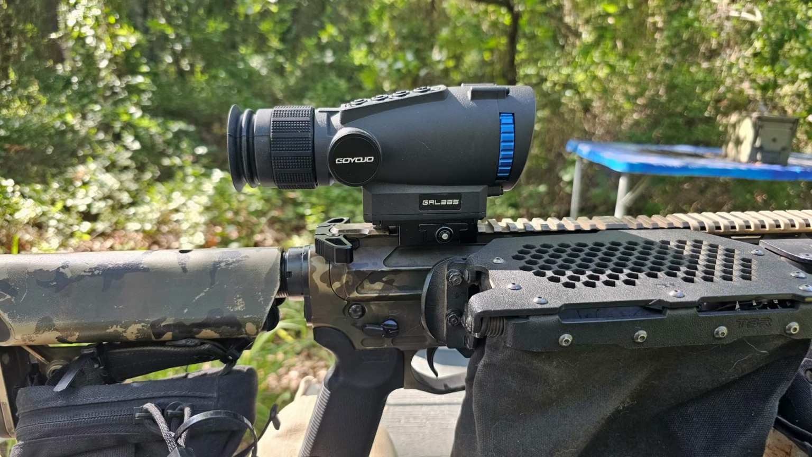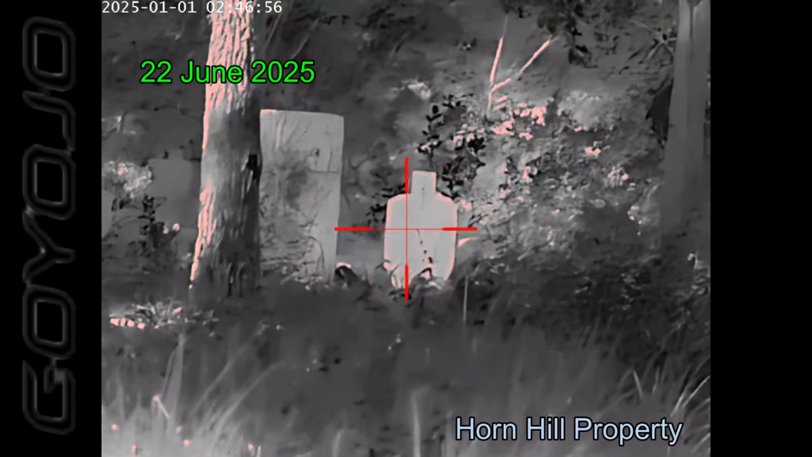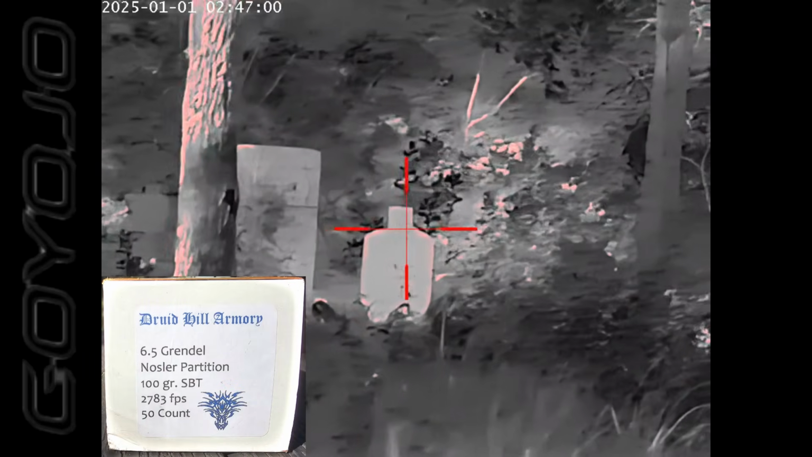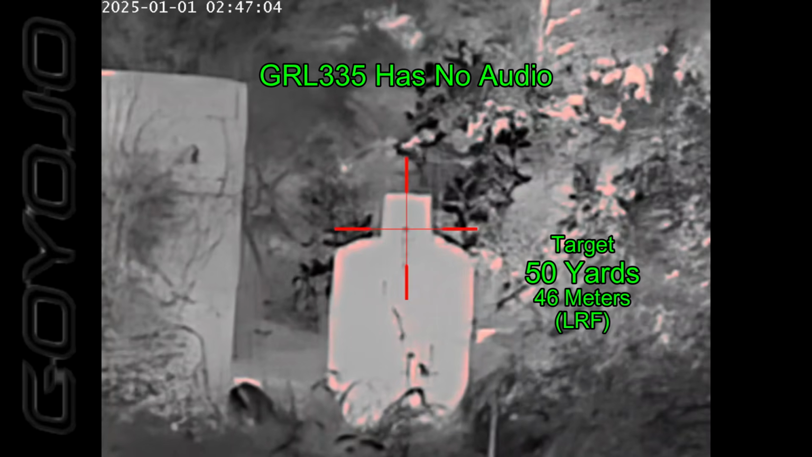Looks good on my rifle. Not too large. And here we are at the range at 50 yards. Going to sight in some new ammunition. Just going to take a test shot to see where the bullets are impacting at 50 yards. Here we go.